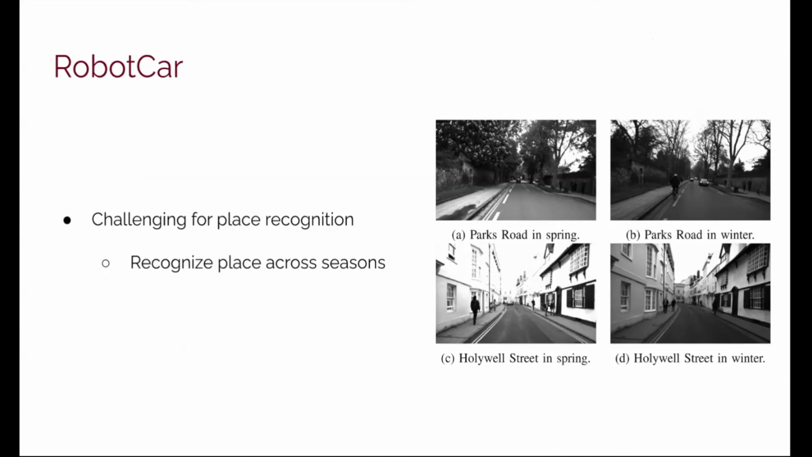Our second part of the experiments is based on the RobotCar dataset. It is very challenging for place recognition. The task is to recognize places across different seasons. The same thing in different seasons looks drastically different. Snapshots are given in the figures on the right.